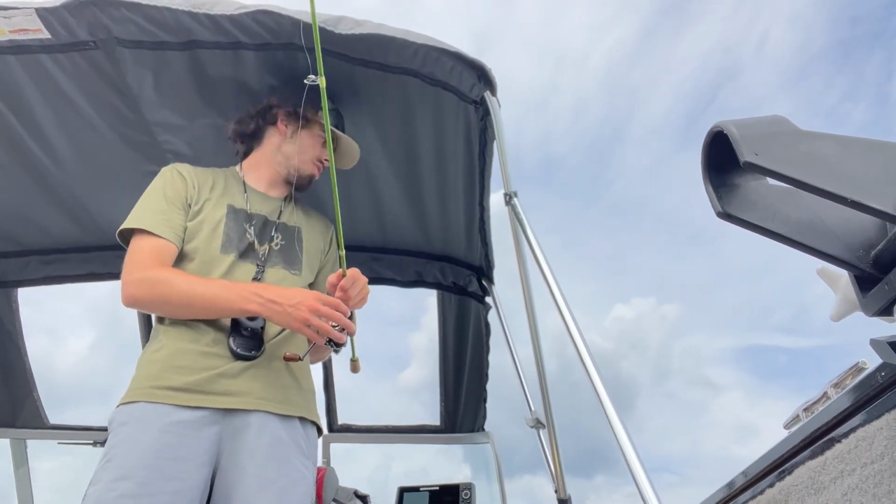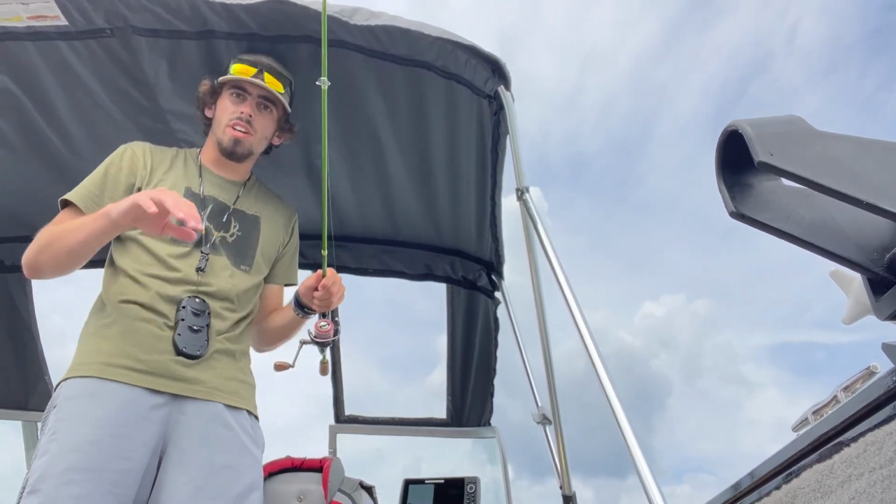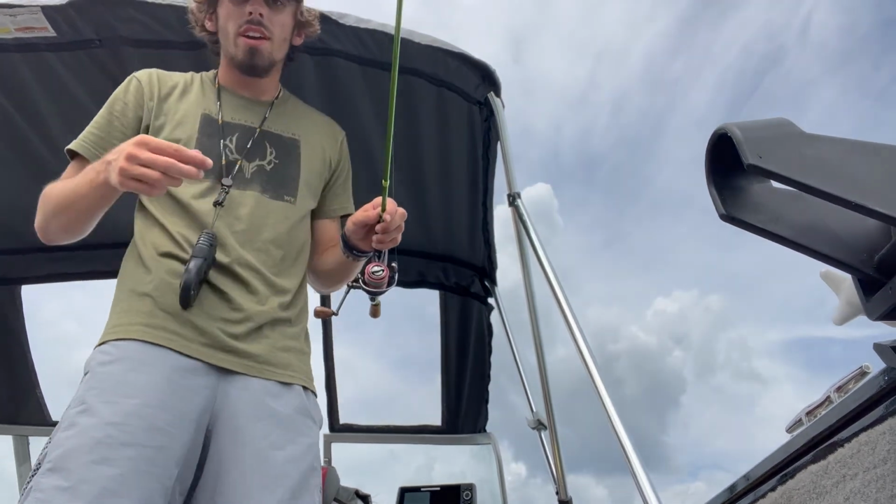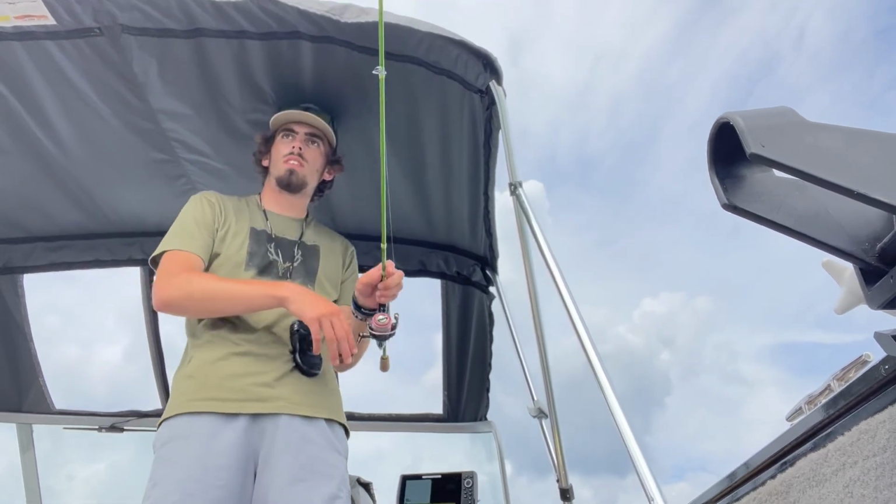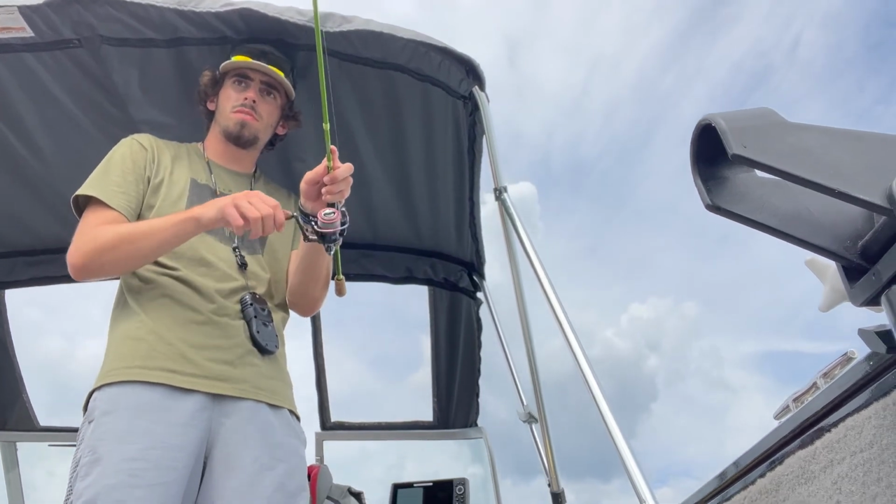Still marking a few fish back there. We're up on this like 13-foot flat, just out in the middle of the lake here, and we're catching all kinds of fish. I'm just gonna reel this up till we mark a nice fish.